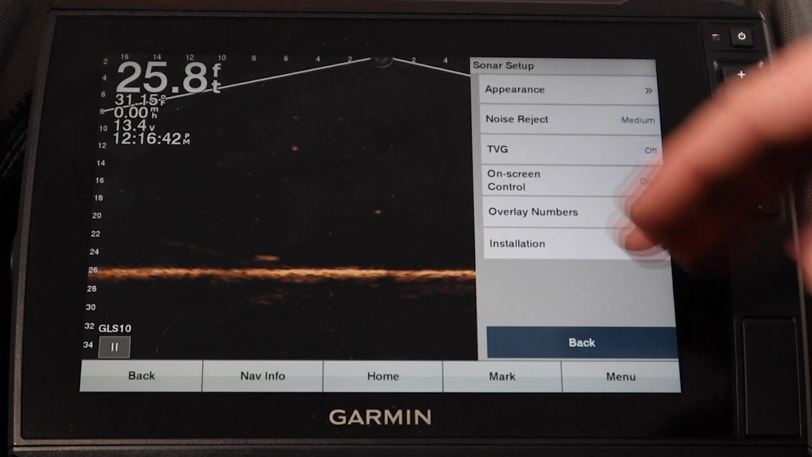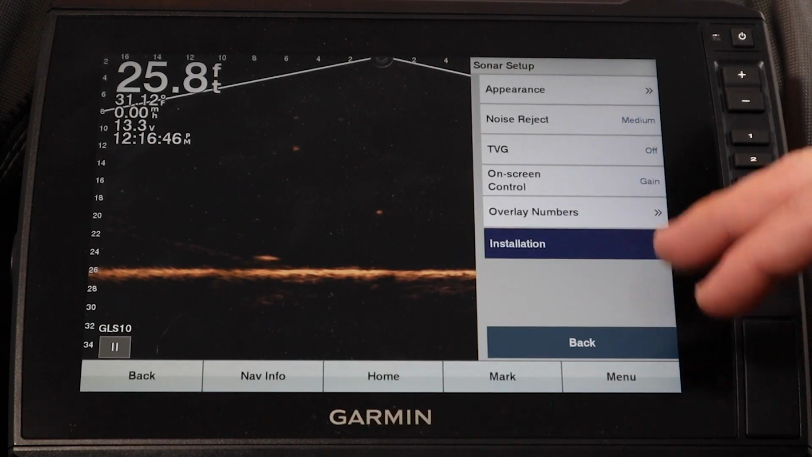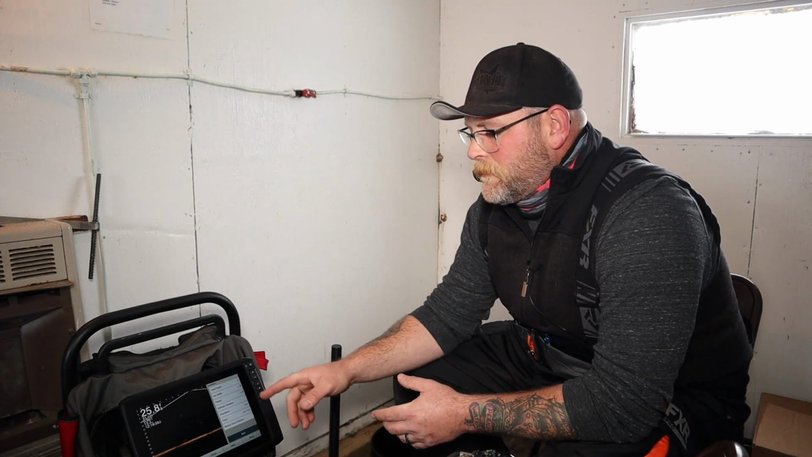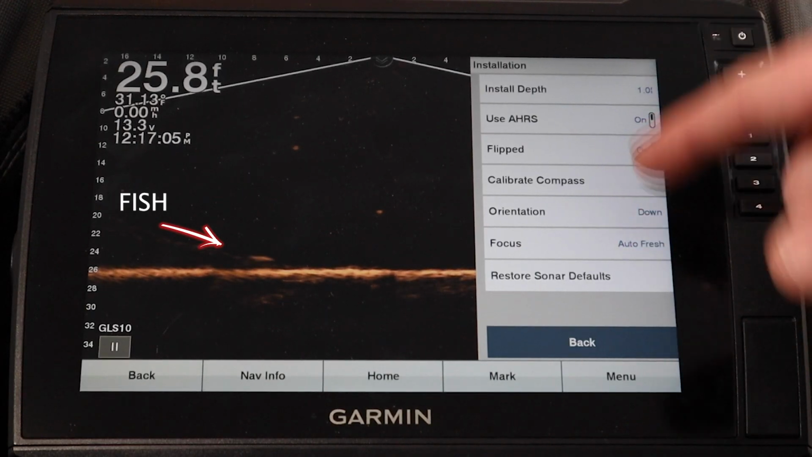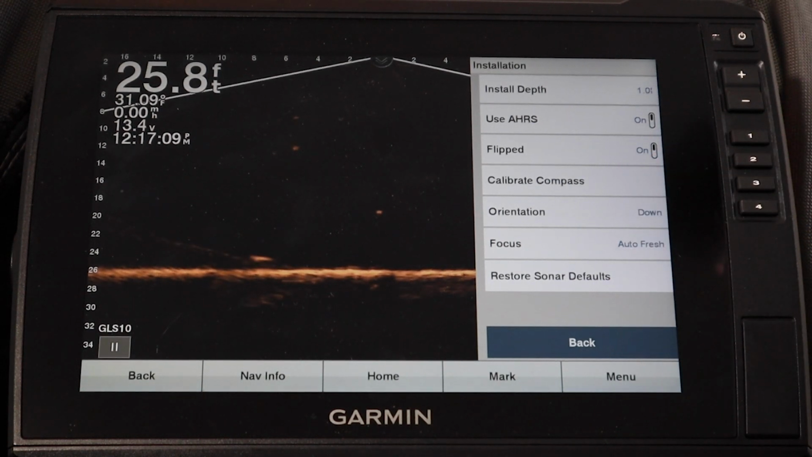Our on-screen controls, we have it set for gain, so you can do it without going into the menu. Of course, installation. Now, we have the flipped mode. Again, if you're mounting it on the trolling motor and you've got that transducer mounted on the other side. Our compass calibration, something that's not going to be important for ice fishing, but it's one thing we use. Orientation set to down, and then where you can restore your defaults and go through it that way.